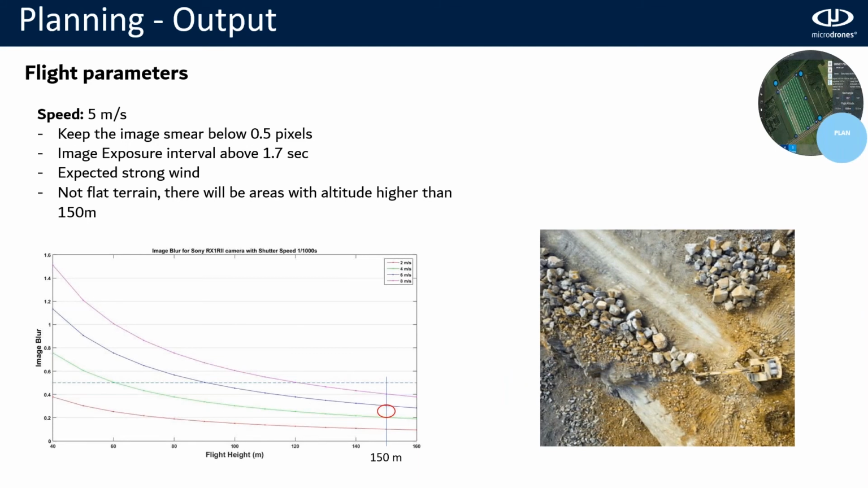Now, the next thing is the speed. In this case, we chose 5 meters per second. The first thing that we need to check is that we are trying to keep the image smear or blurriness below 0.5 pixels. And here in the plot, you can see we are around 0.35 pixels.